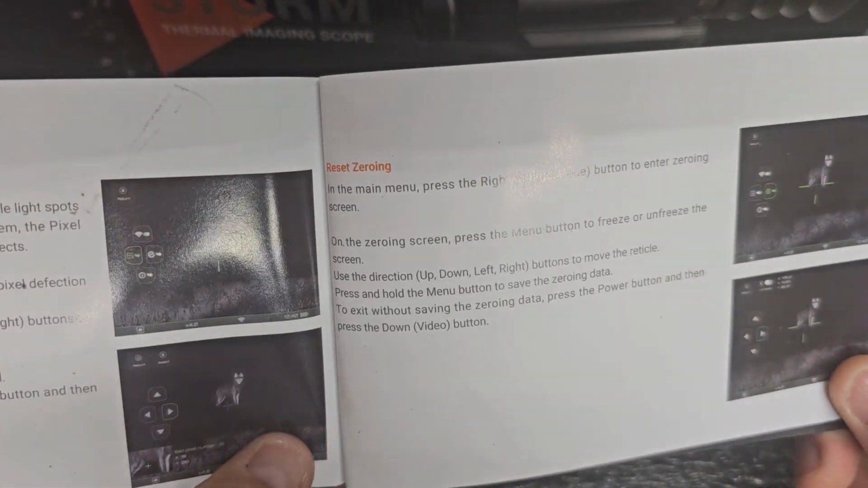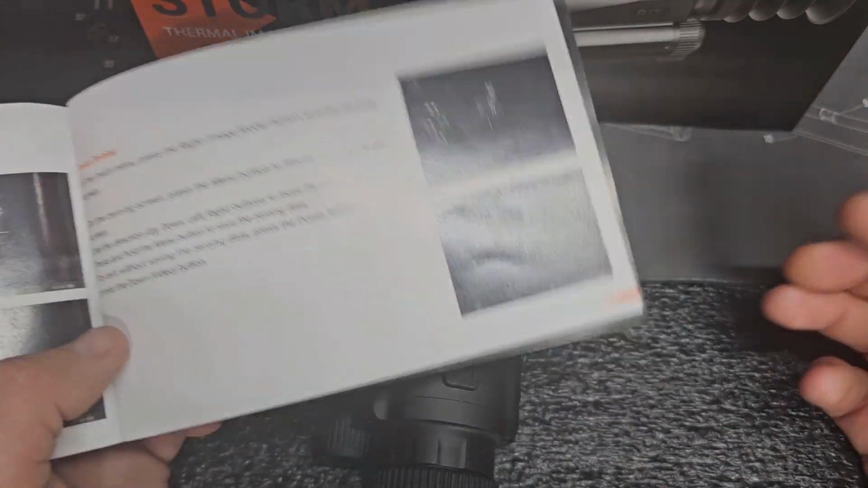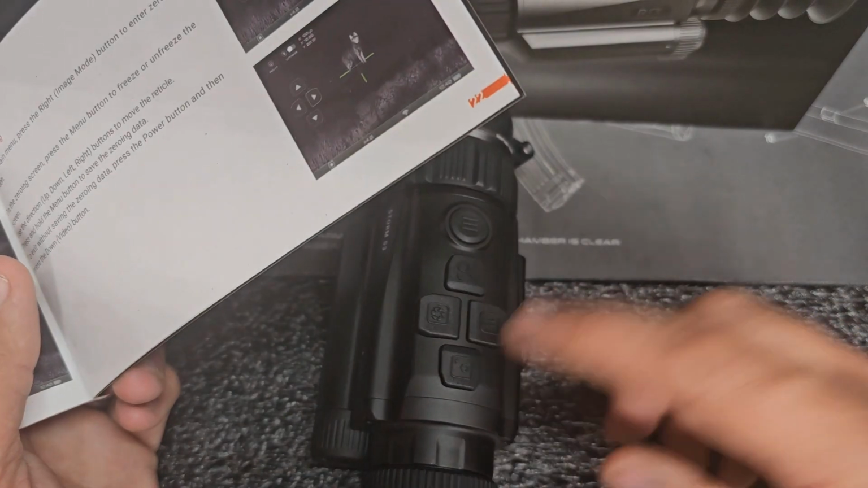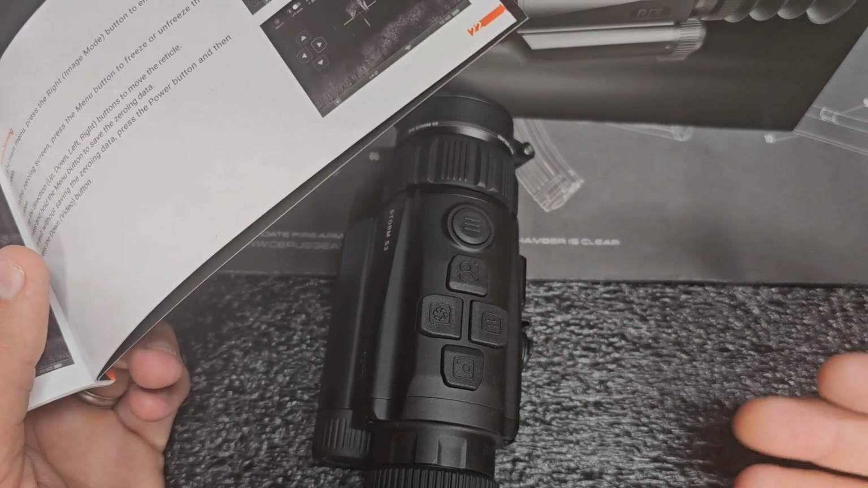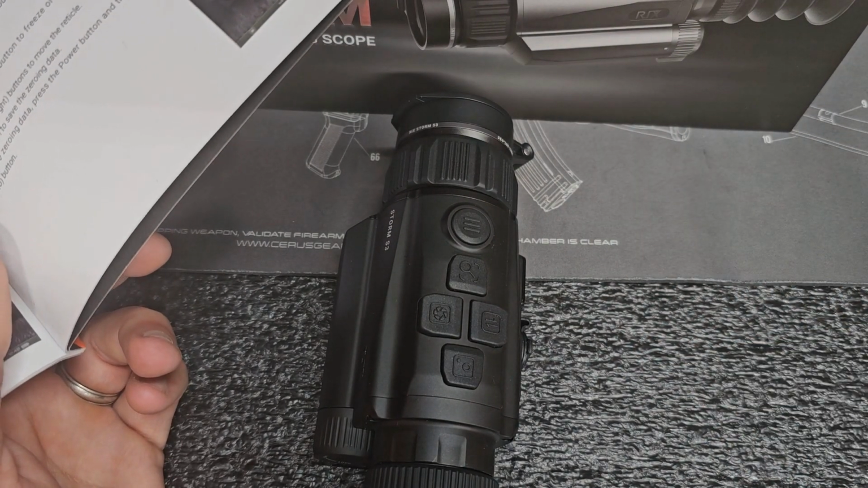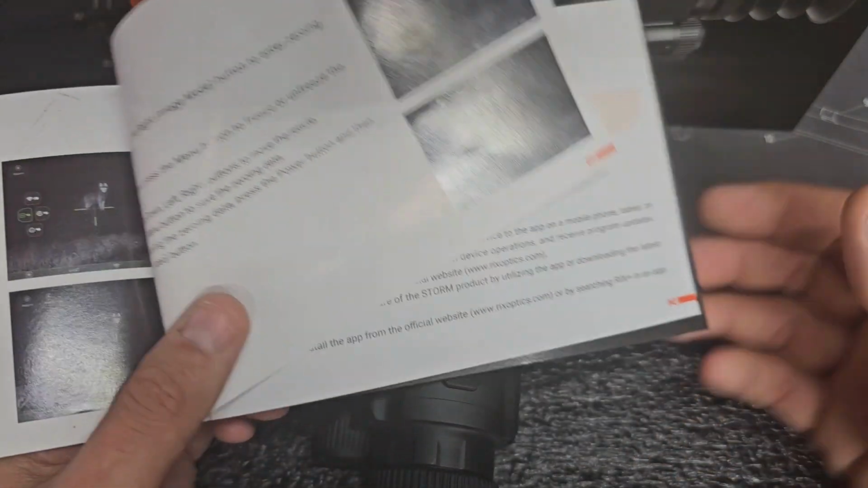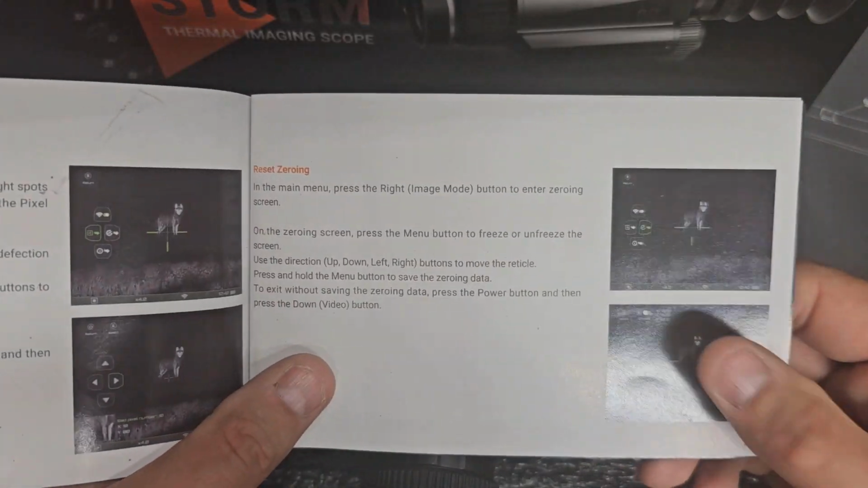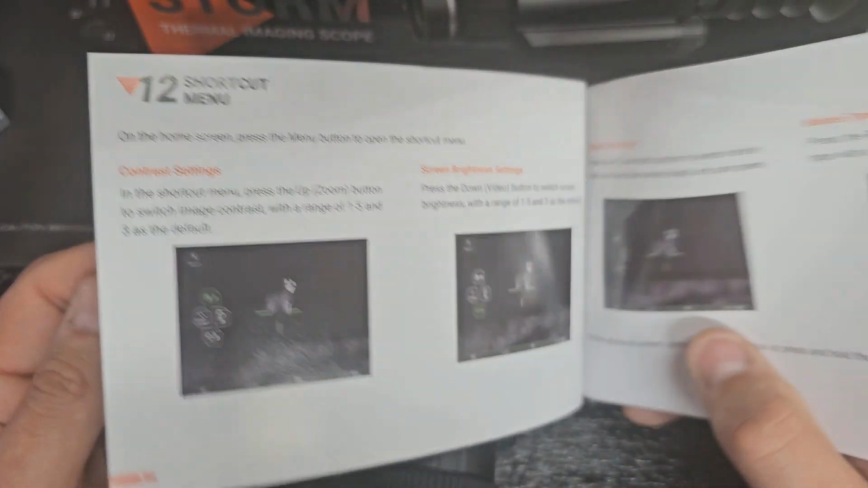Very, very easily done. It does have recoil activation. So if you're in the middle of a hunt and you don't have it recording, you put your gun up, an animal comes in really quick or something, you take that quick shot, it's automatically going to start recording for you. You don't even have to remember to push the button. That's pretty sweet, especially if you're into sharing videos of your hunts. So a lot of cool features that you could really get some great use out of.